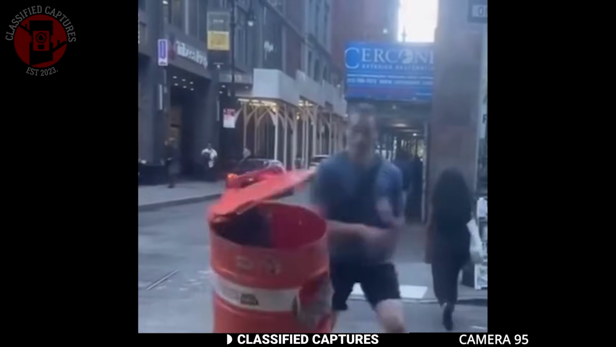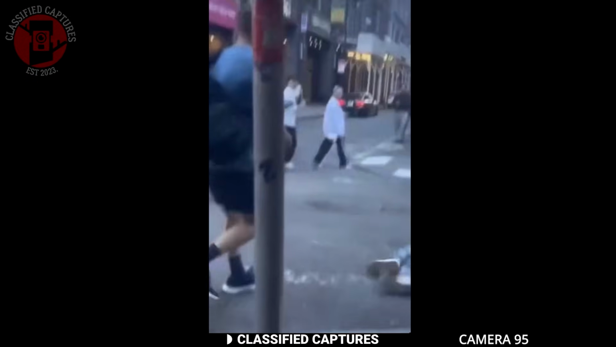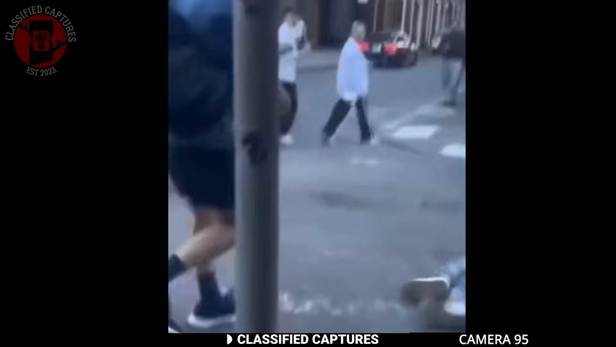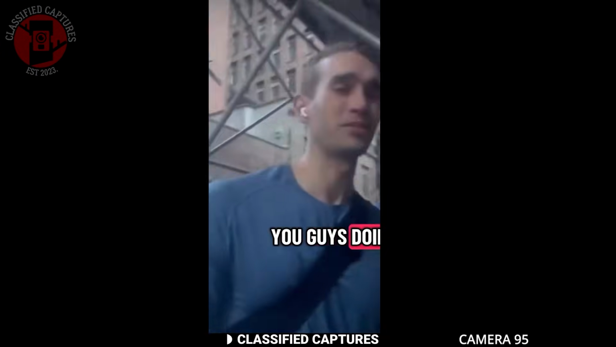When one man approached and got startled, instead of laughing it off, he reacted and kicked the prankster. It's safe to say those pranksters might think twice before trying that again, especially in a busy city like New York. It was a funny scene for some, sure, but not everyone enjoys being part of a joke.